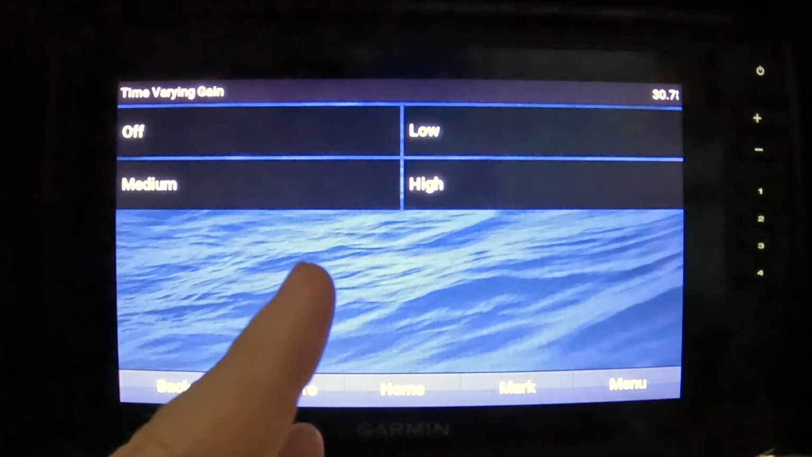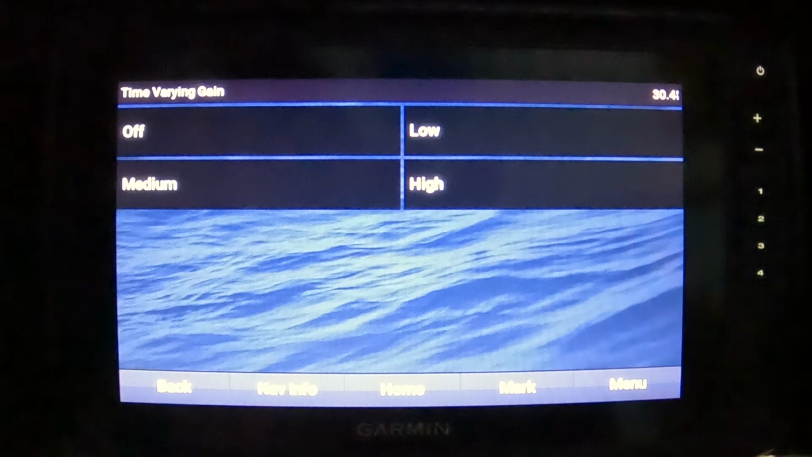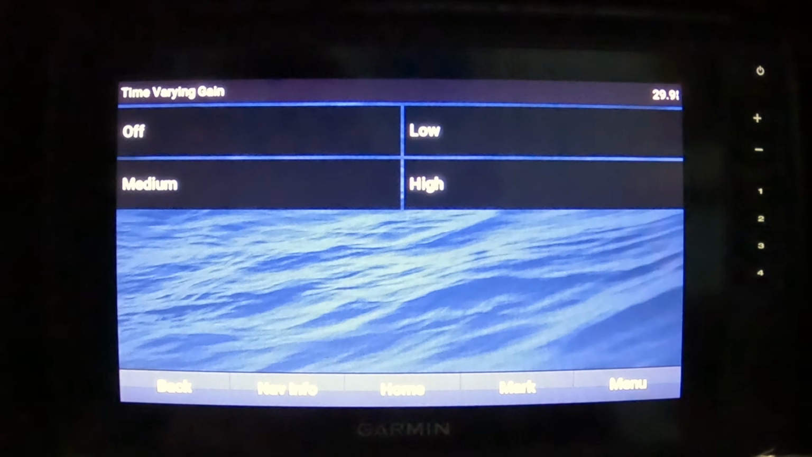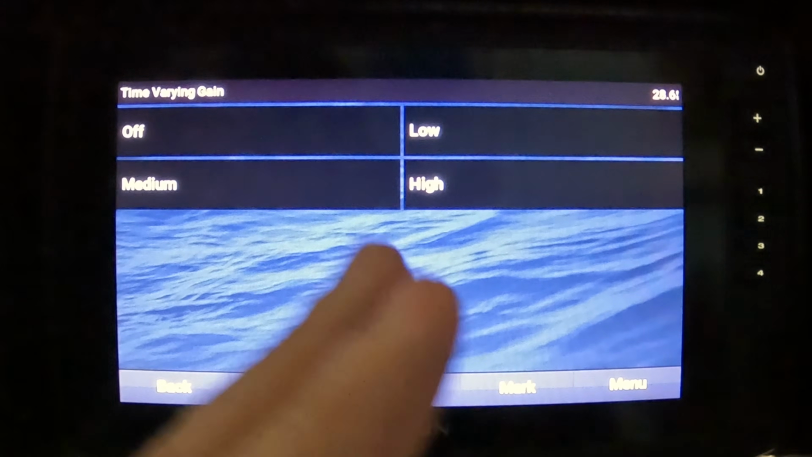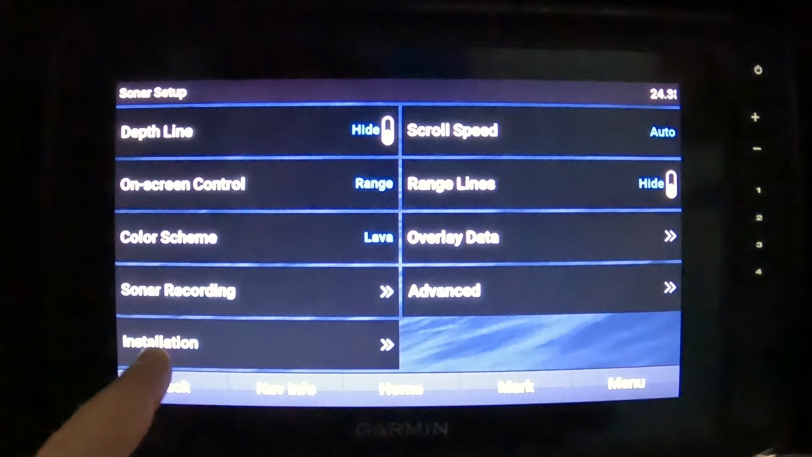Next, you have TVG, which stands for time variable gain. So the purpose of TVG is to compensate for signal loss as sonar pulses travel through water. So typically deeper water, right? Objects further away naturally return weaker signals due to the absorption and scattering. And so what TVG will do is increase the gain or the sensitivity for distance returns. And so once again, I don't mess with this stuff, but at least you know what TVG stands for now.